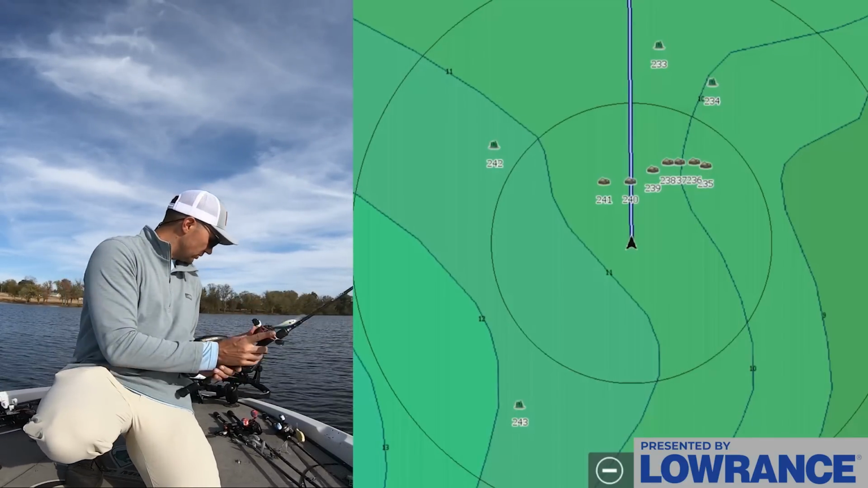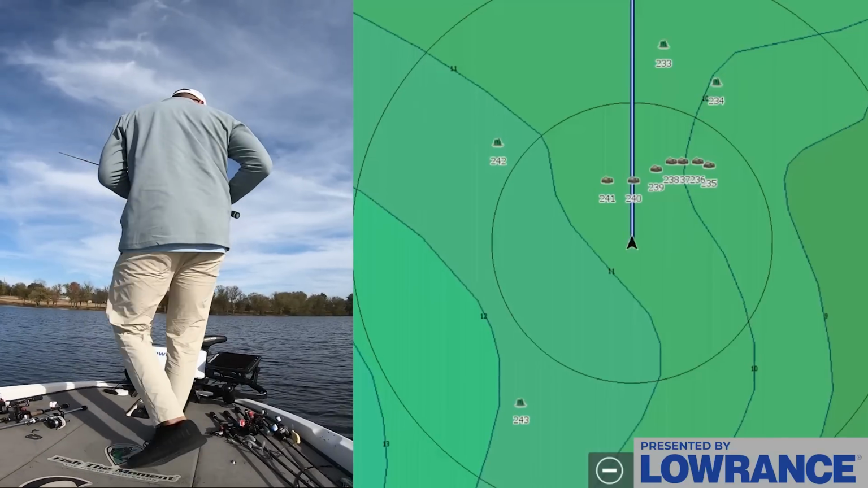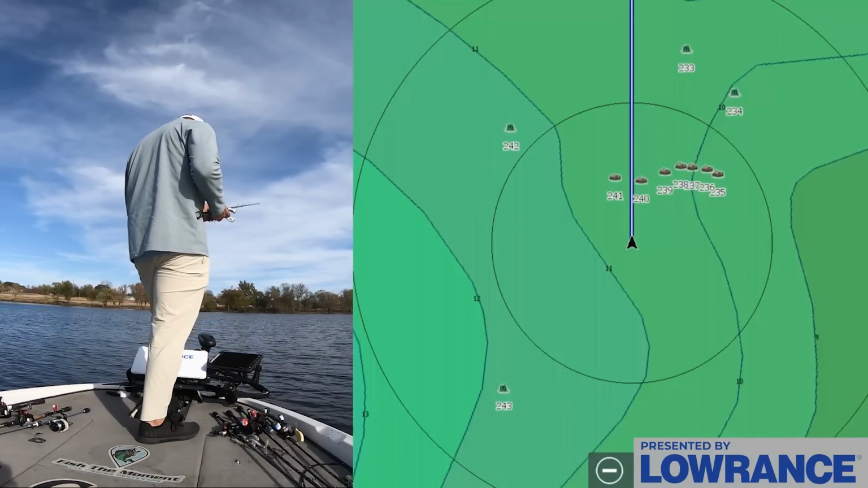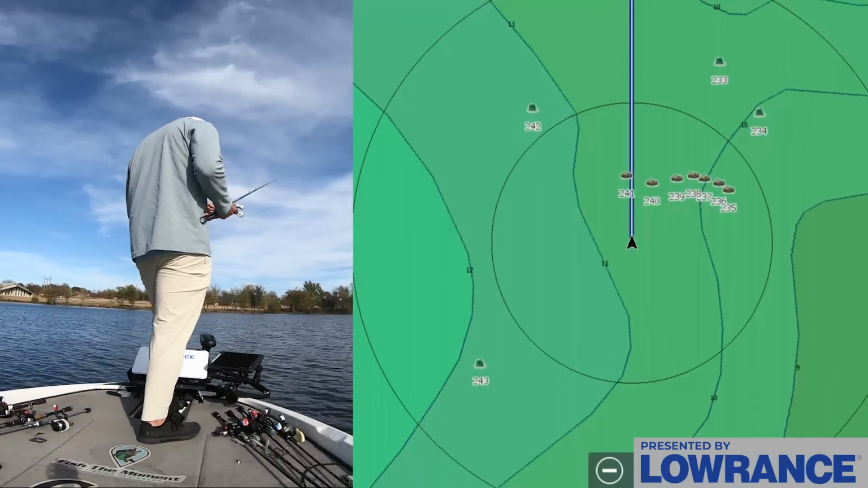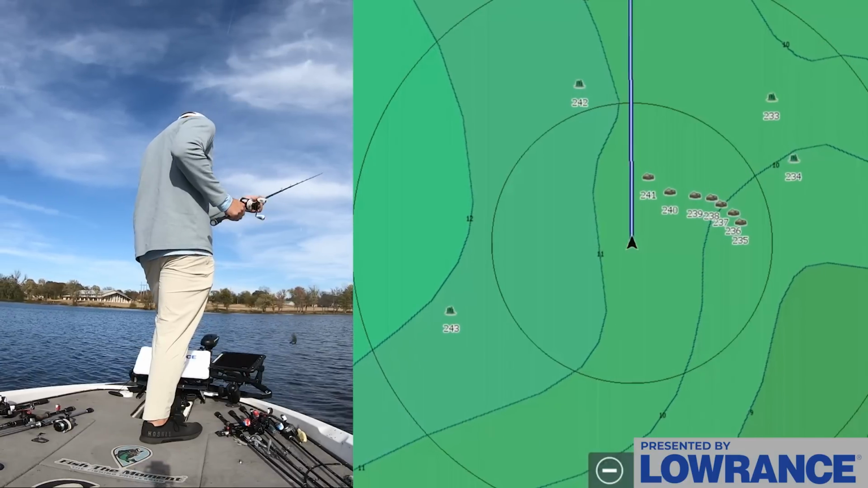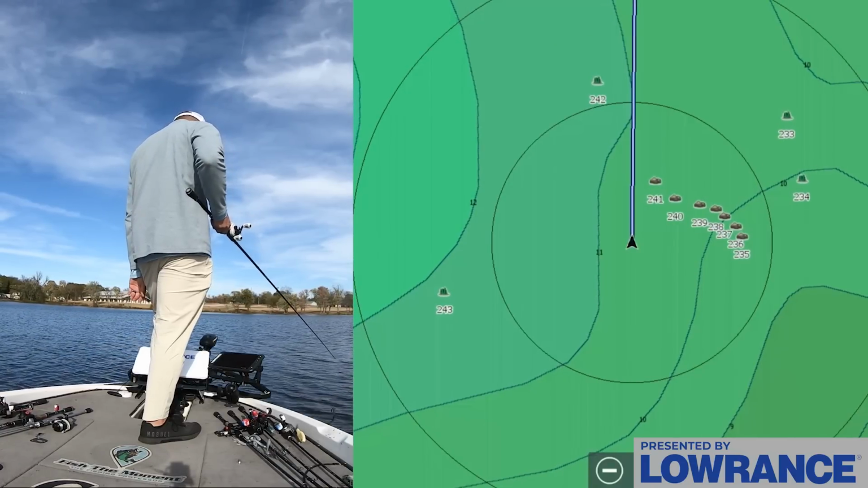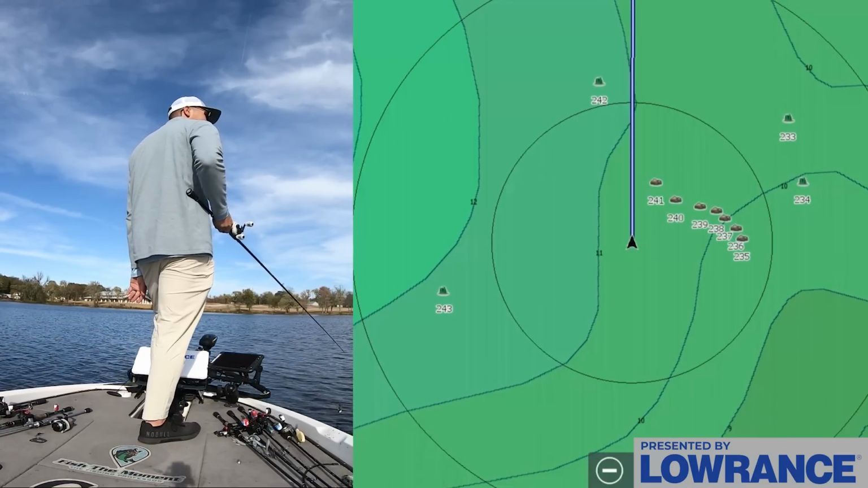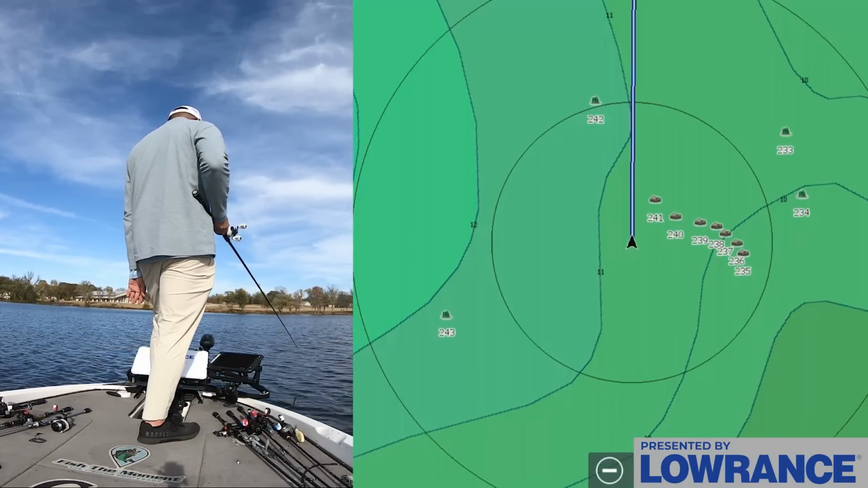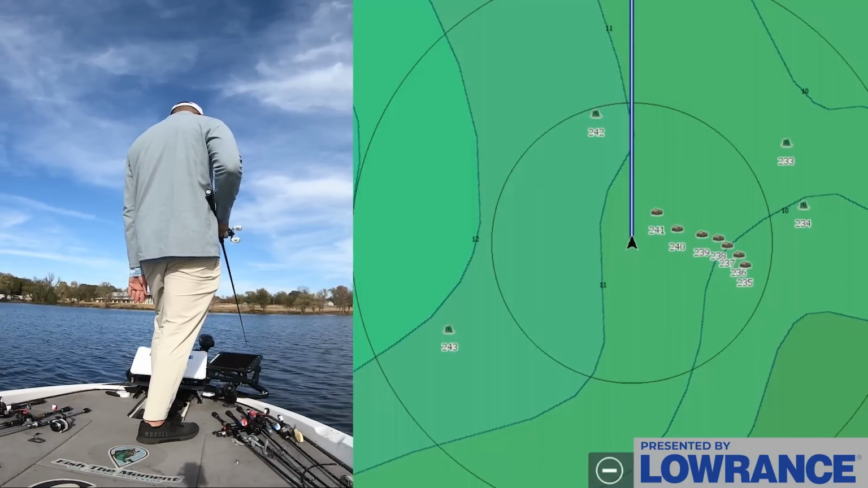It's not that bad though, so we'll put that up, throw a jig in a couple of these brush piles really quick, and then we'll keep rolling. There's 3 brush piles over here that we marked, so we'll fish those really fast. And if we don't get bitten in any of these 3 brush piles, we're going to keep rolling, and that kind of lets us know that maybe the fish we marked weren't actually setting up in the brush themselves, or we're just in the wrong part of the lake. We shall see.